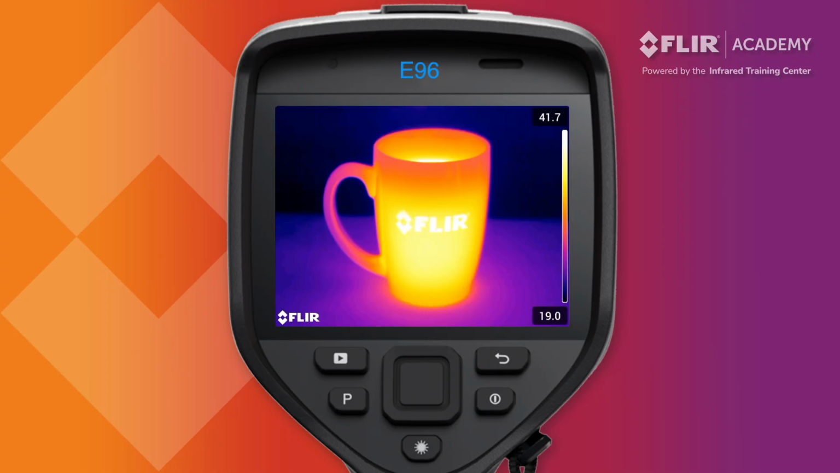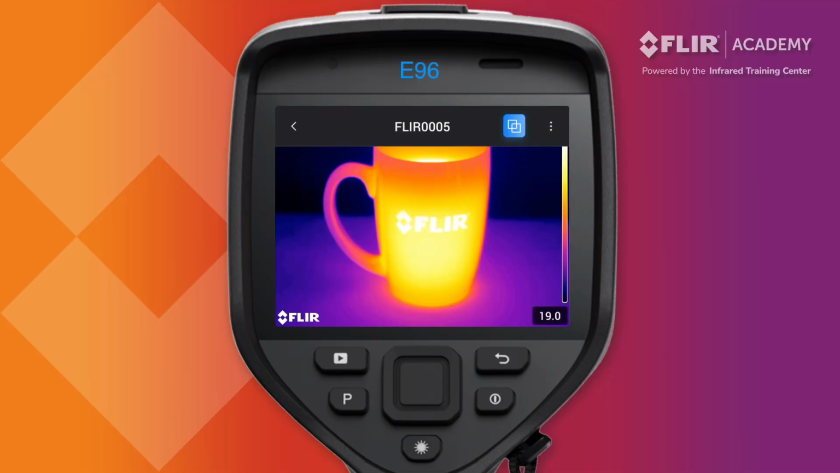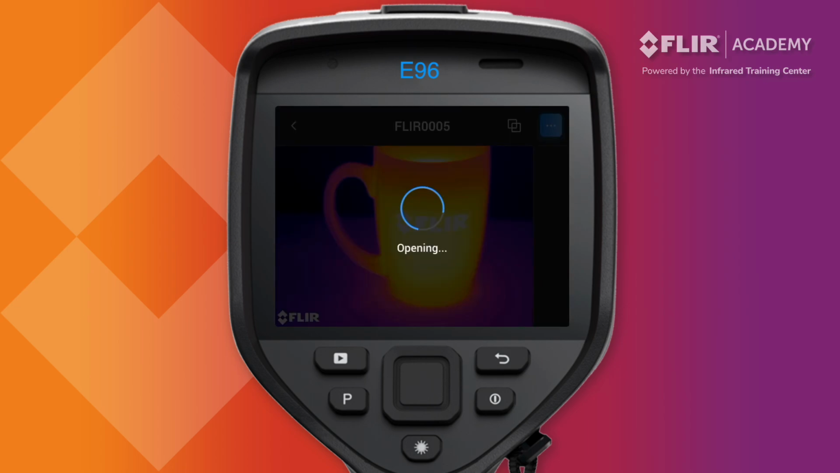Open an image and tap it to reveal the image mode icon. This allows you to toggle between the visible and thermal photos. The three dots next to the image mode icon opens a toolbar that provides access to additional features. Tap the edit icon to open the image and make adjustments to span and level.